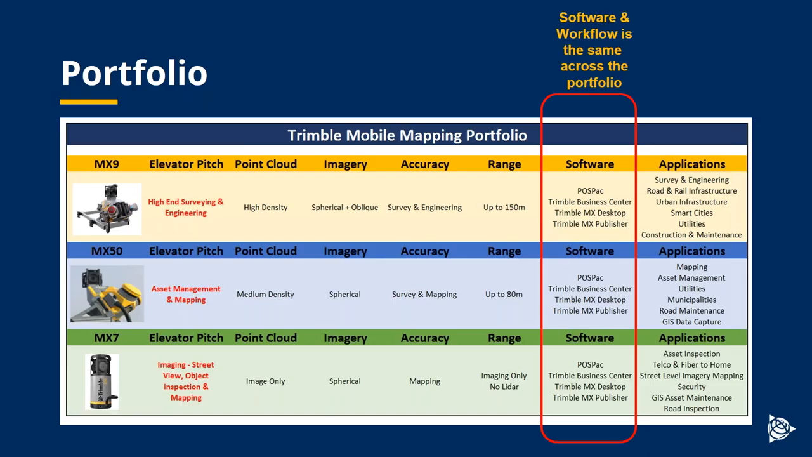at the software comparison between the products, it's the same. So the workflow is the same across our portfolio. We're using the same software products, and this has an advantage that perhaps somebody that's already an MX7 owner or an MX9 owner can add an MX50 to the fleet, and the workflow is exactly the same for all products in our portfolio.